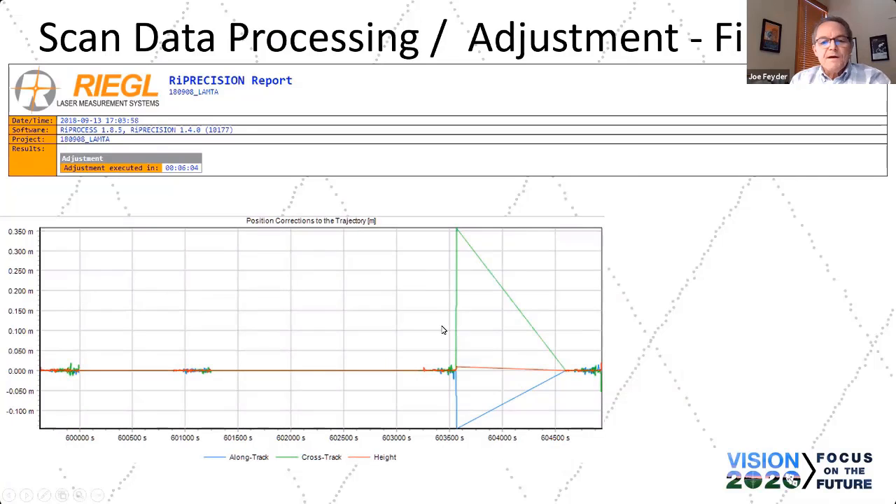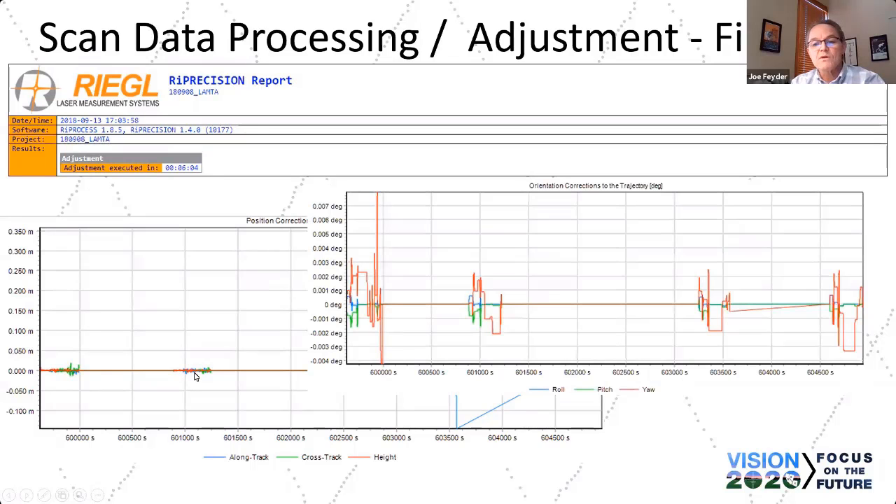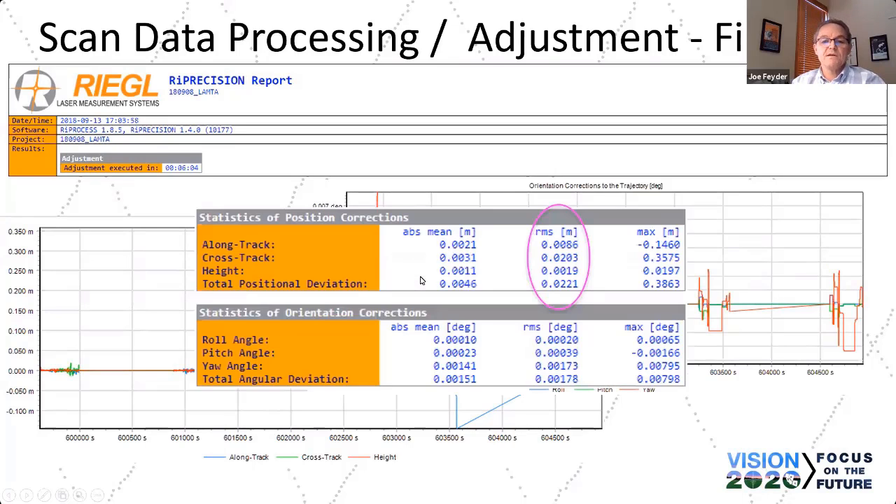In the final adjustment, I still haven't figured out why we had this anomalous spike right here. I'm not sure what that was from. But in any case, if we were to zoom in on this, the corrections applied were down in the centimeter range in all respects. Rather than correcting tenths of degrees on the trajectory, we're down to hundredths or thousandths of degrees. So the trajectory pulled in quite nicely after the cloud to cloud, and then the tie lane adjustment.